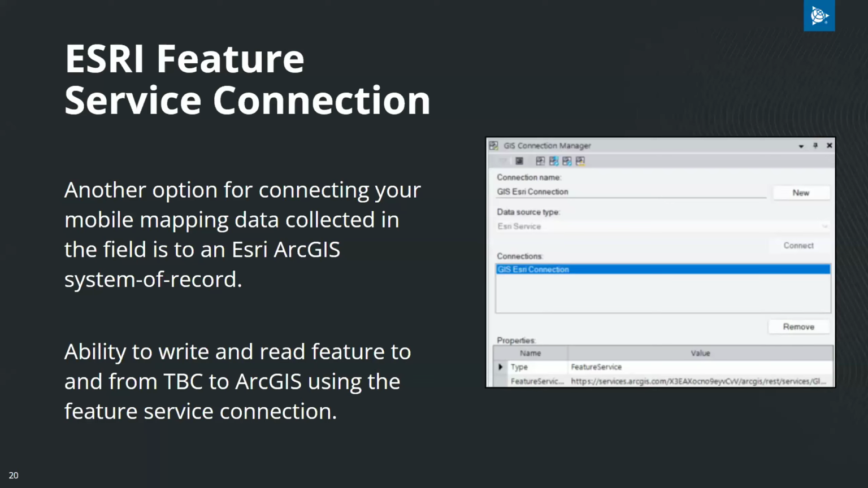Another option for connecting your mobile mapping data collected to a system of record is with the ArcGIS Feature Service. TBC has the ability to read and write features to ArcGIS using this connection. Writing features to GIS is used to push selected features through the connection, while reading can pull segments in. It can be used to upload mobile mapping, pavement condition inspection feature data to your feature service.